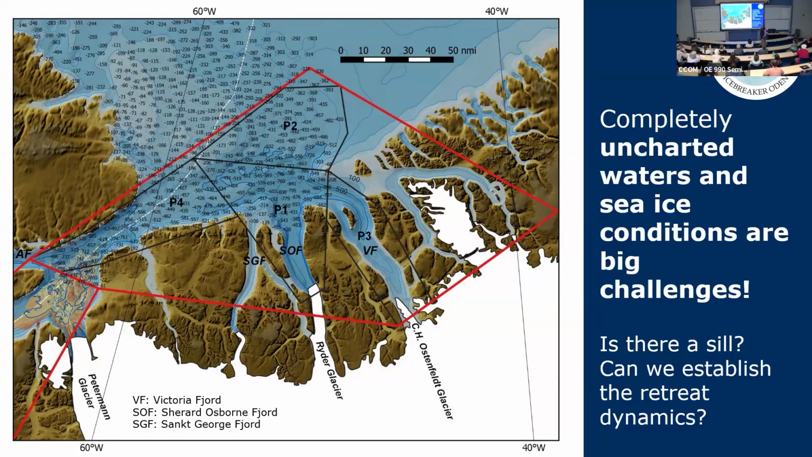And that's a real challenge. No icebreaker, no ship captain is going to drive into a place, particularly a fjord, which tends to have these grounding zone wedges, without knowing the depth. So it presented quite a challenge.